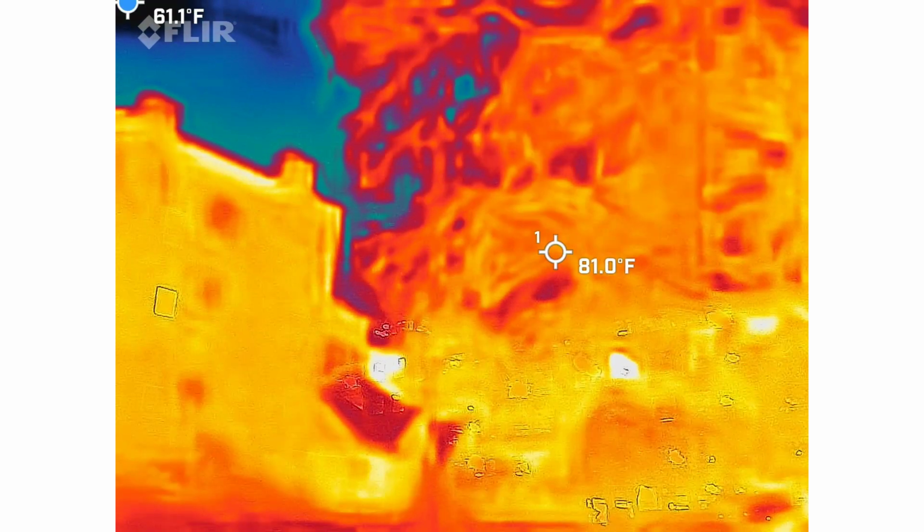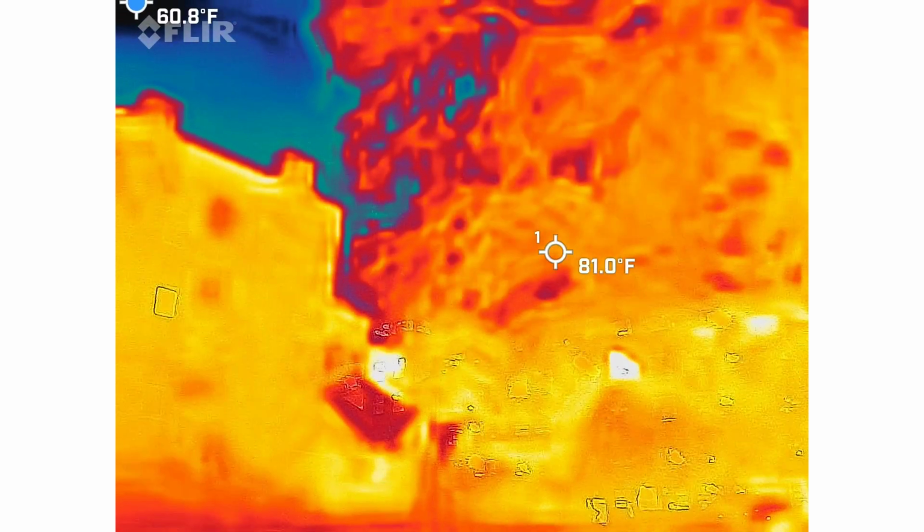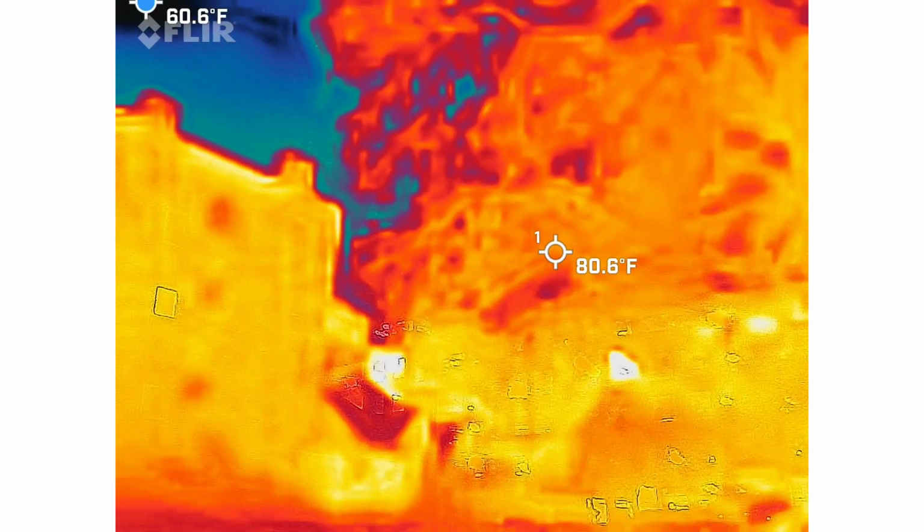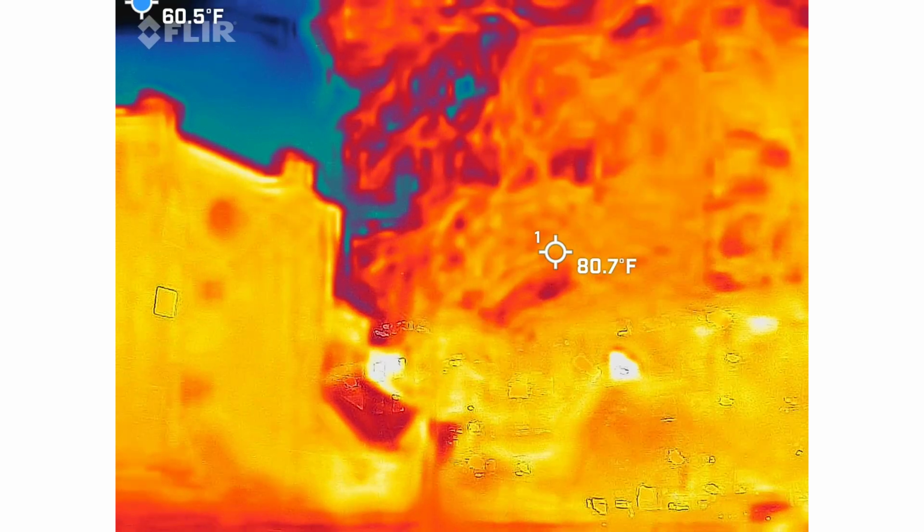Right. So this one has served the French and Indian War, the Yamasee War, the Civil War, Revolutionary War. Like it's our oldest government building in South Carolina. Wow. Finished in 1713.